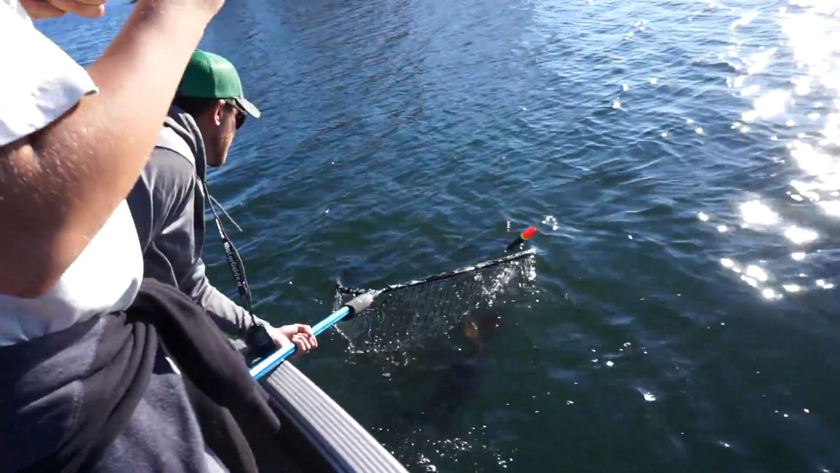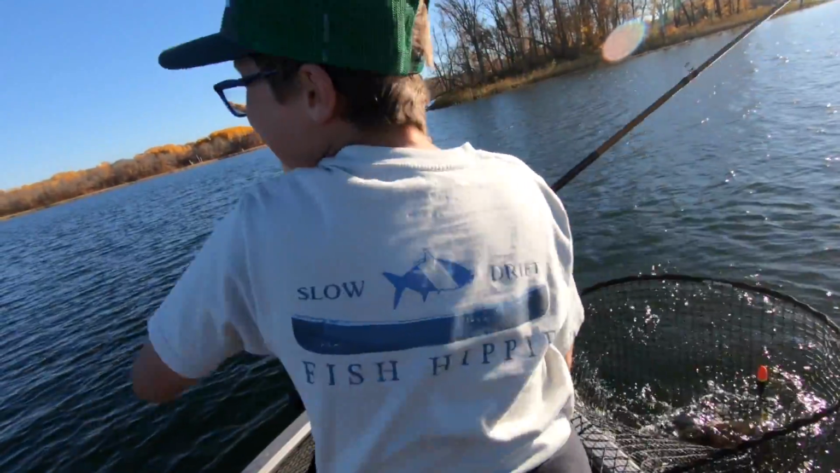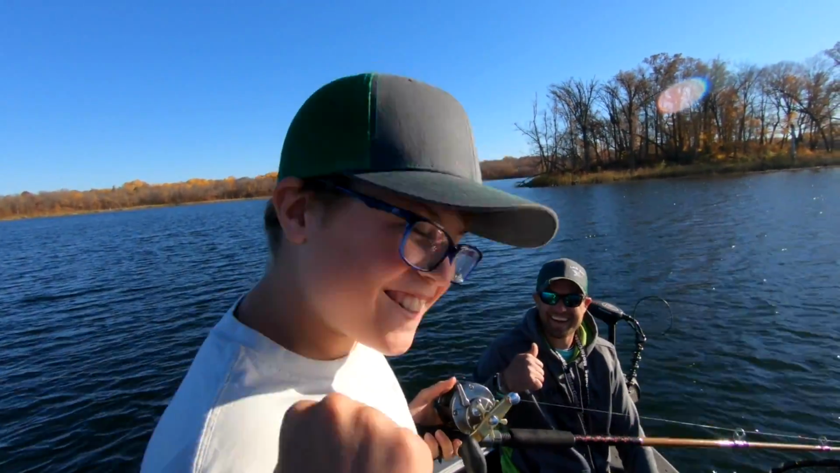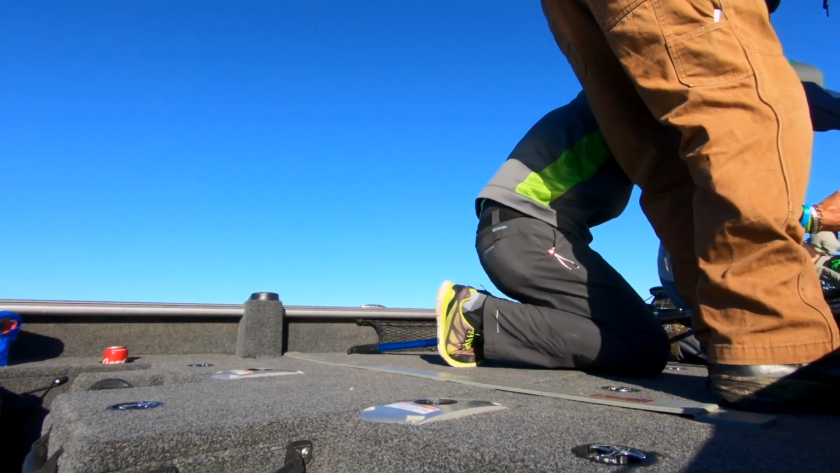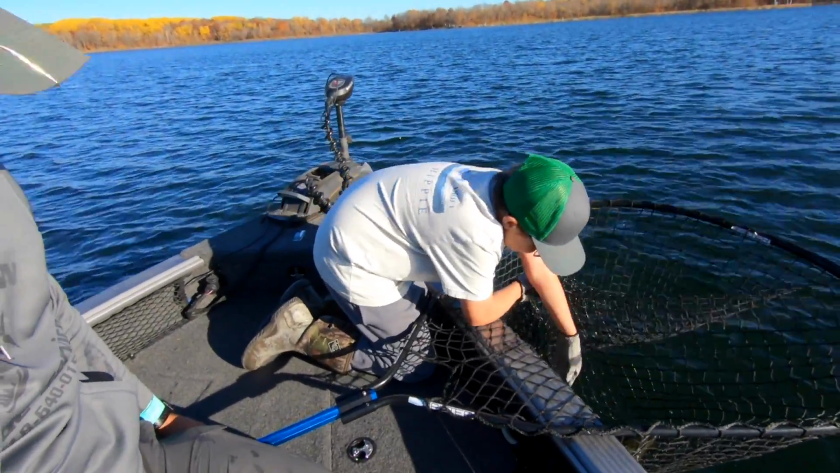I got it. Woo! Yes! Let's go! Yes! Yes! When you get your hand in there, hold it super tight. Hug him if you have to when you pull him out. We don't want to drop him.